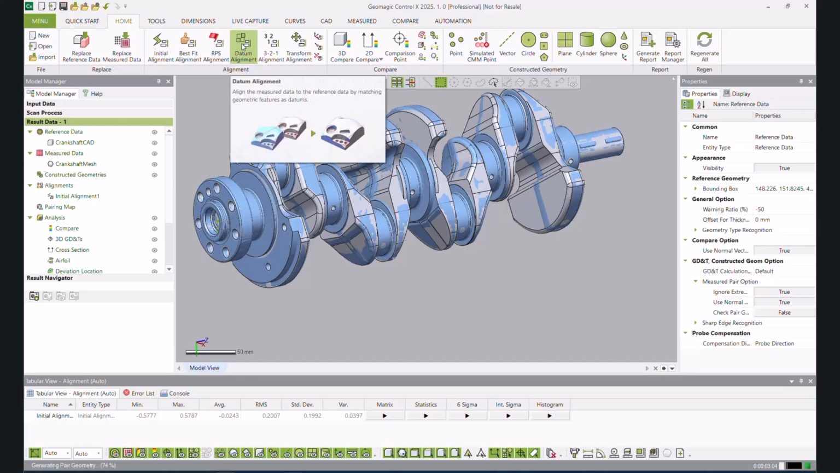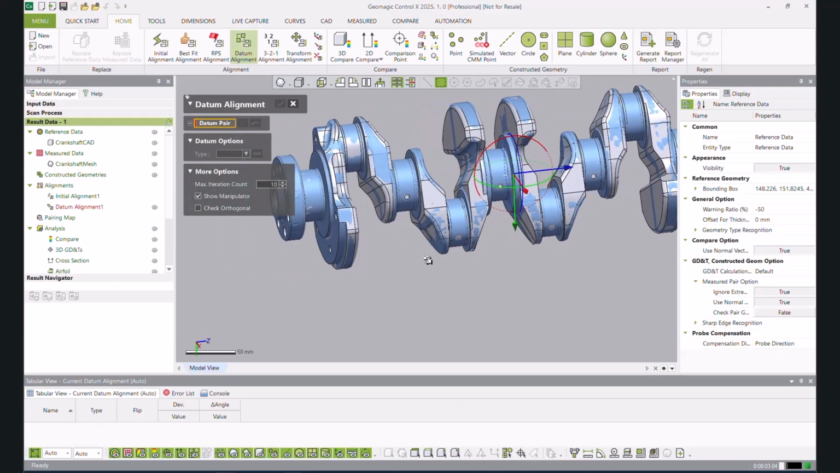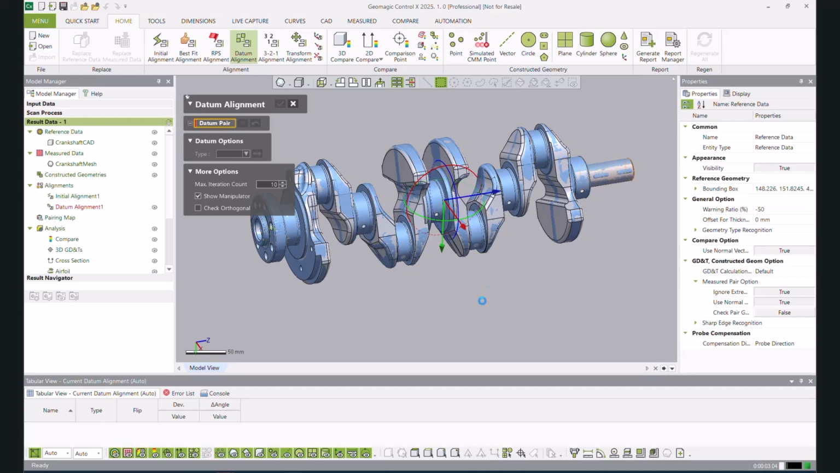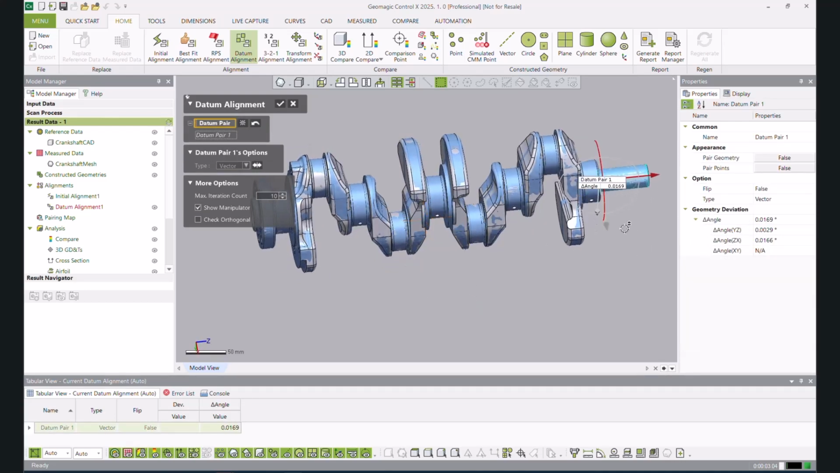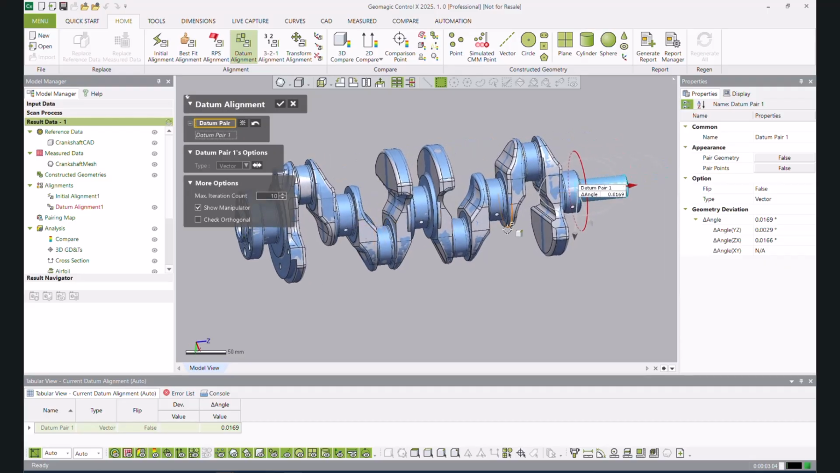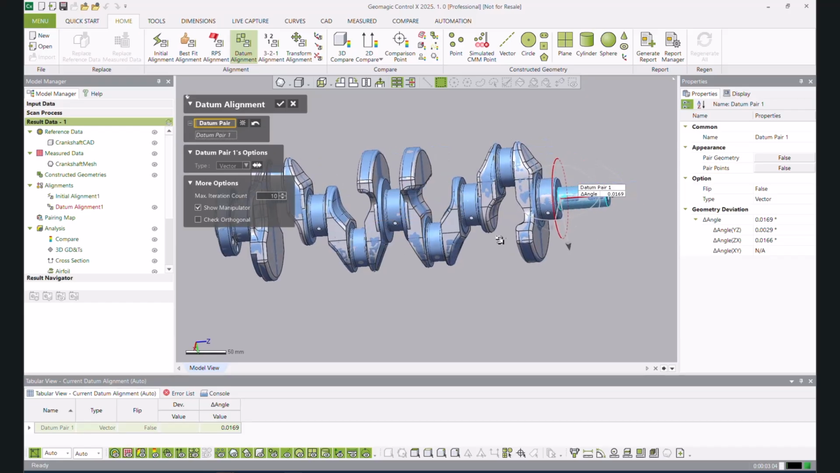I'm going to use the datum alignment, and this is where I pick my datum pairs. So, maybe I want to pick this cylinder or cone here because it's drafted as my first one, and you can see that controls the X and the Y, the Y and the Z axis and rotation, but we still can move the part in X and rotate it about X if we want to.